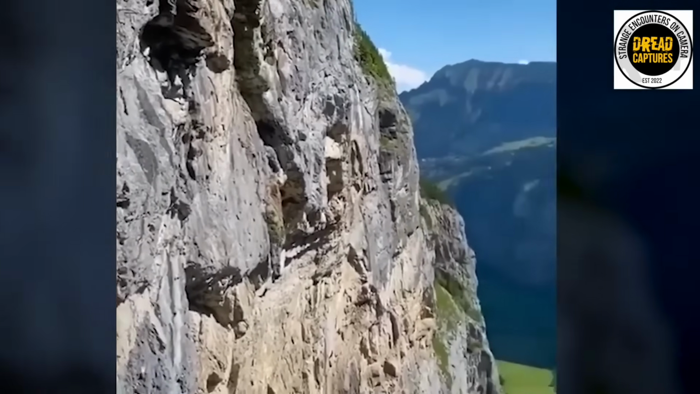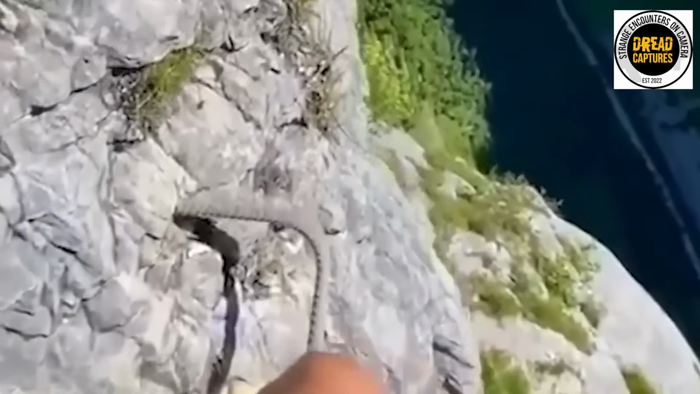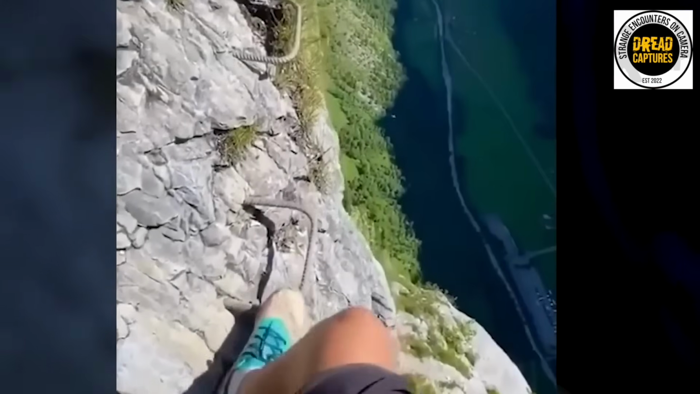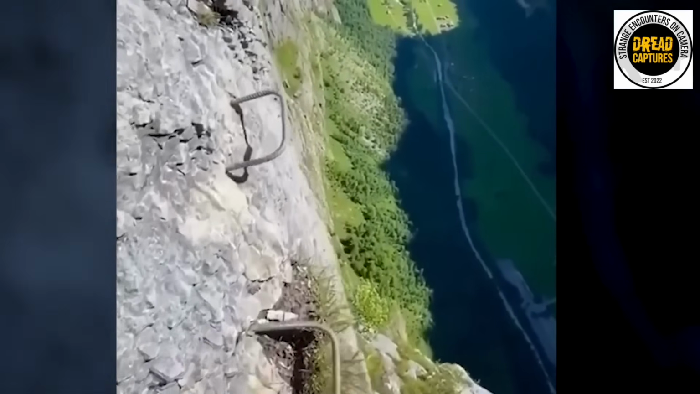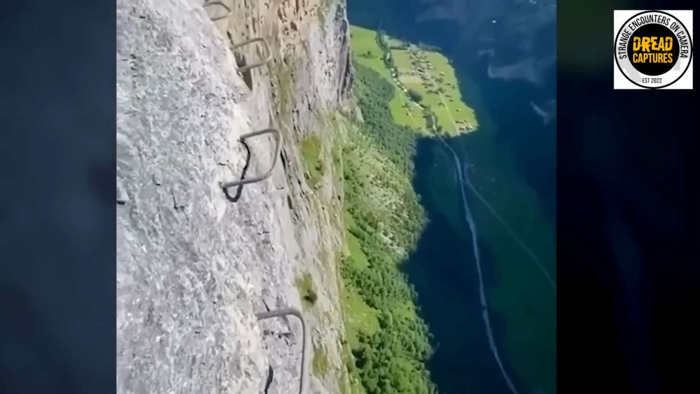You need to go to Interlaken, Switzerland and walk these hooks that are on the side of the mountain. The Reddit user that posted this said the views are great. Well, the only view I would see is the next hook that I need to stand on. I don't know. Like I've said before, the risk versus reward is not there for me.